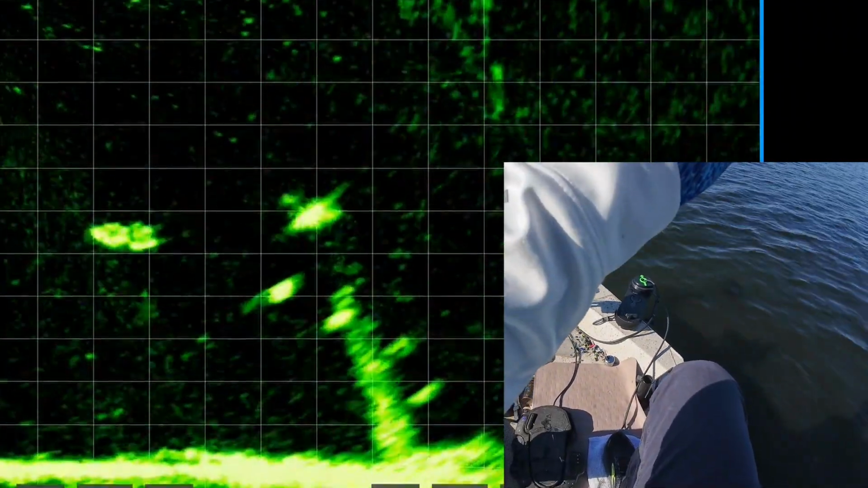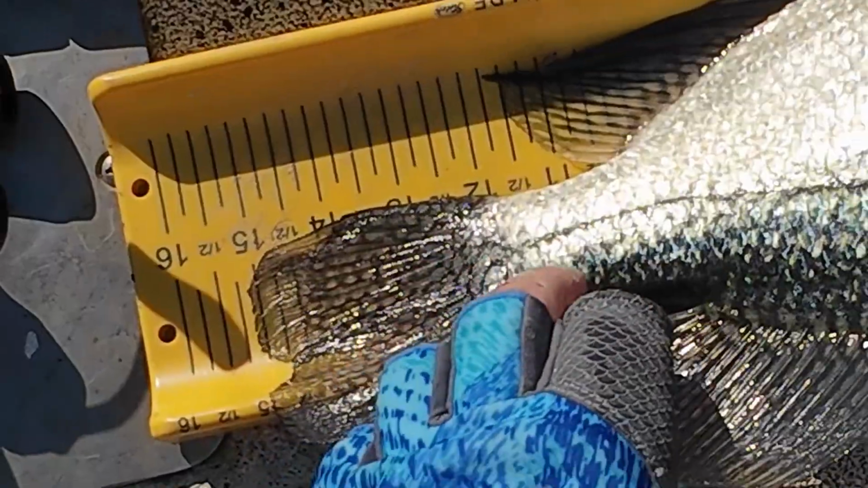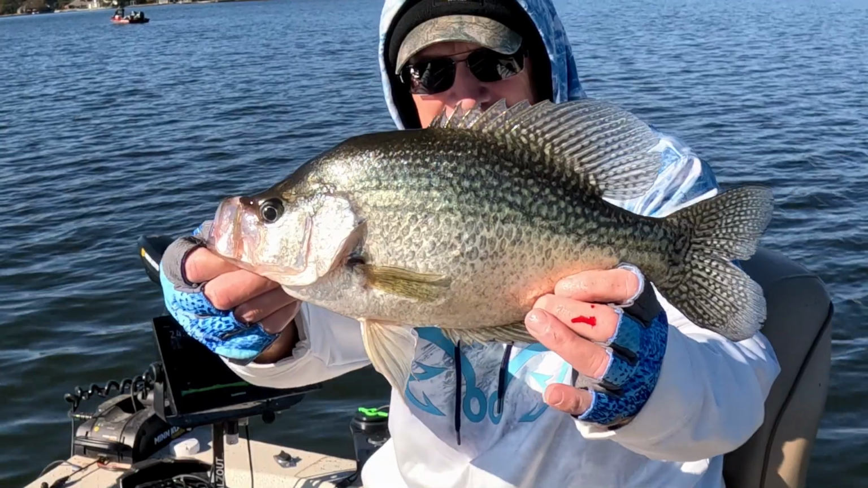Got him. Yeah, man. 2.1 something. Over 15-inch black crappie. Look at that mug, man.